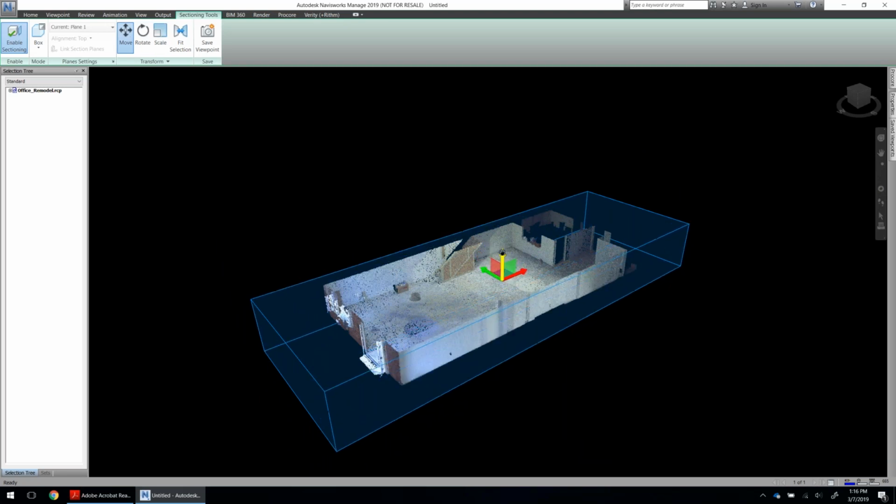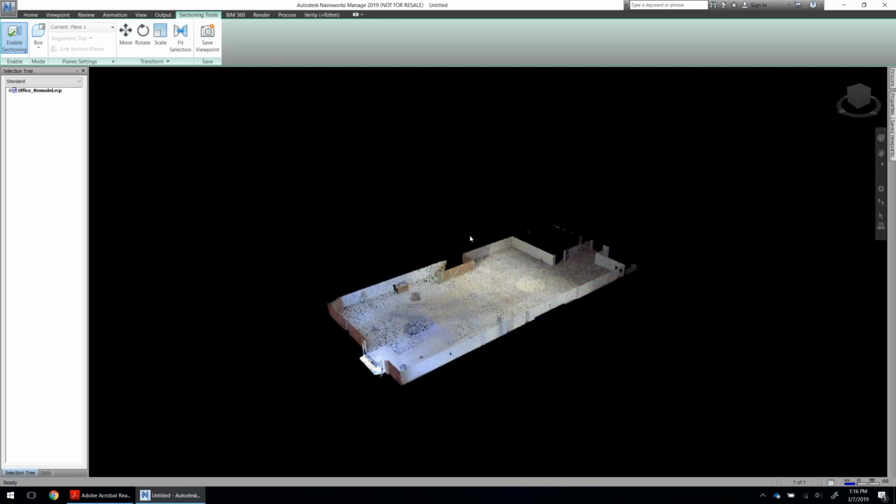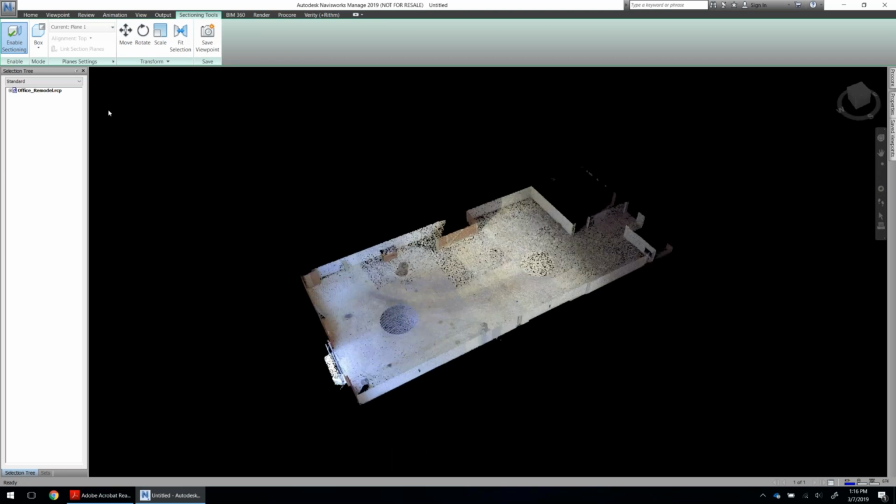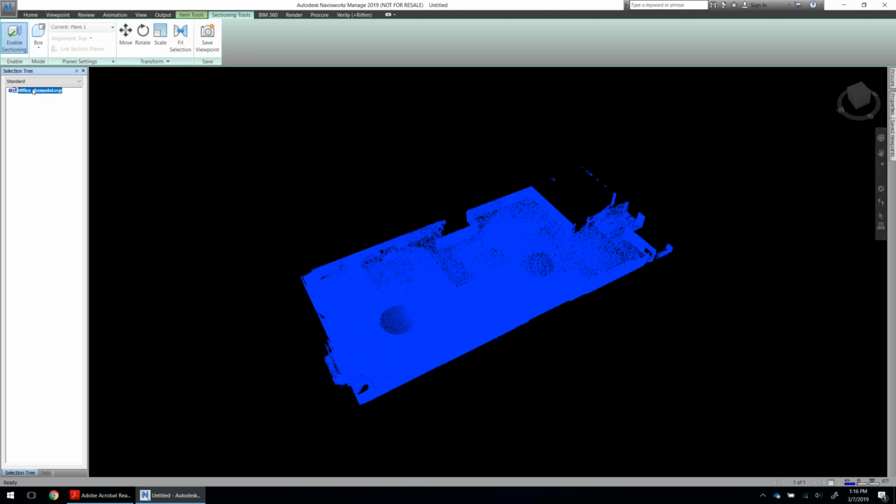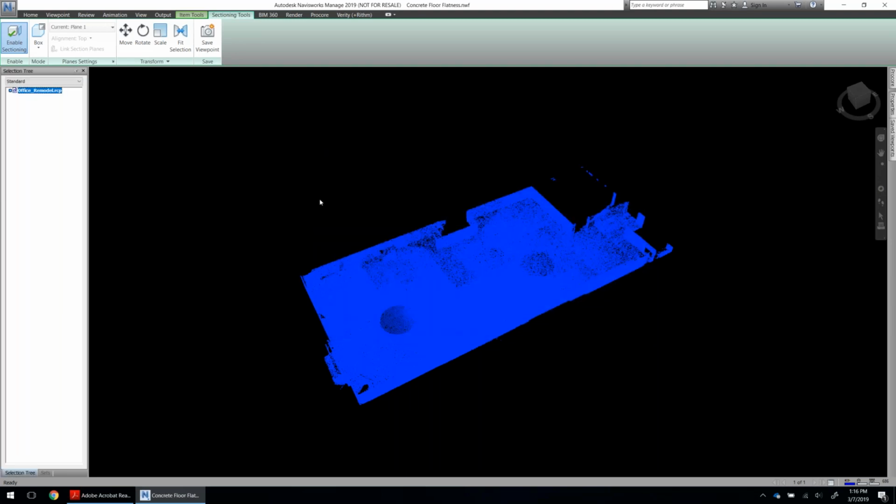So here I've brought in a simple laser scan of a floor, and I've isolated just the floor area by using a clipping box so that we can start to analyze this inside of Rithm. So I'm going to give this a save, and then let's open this up in Rithm, and we will look at how we can do concrete floor flatness analysis.